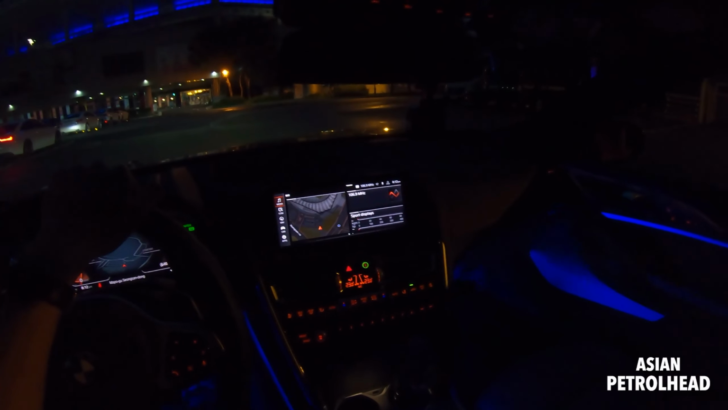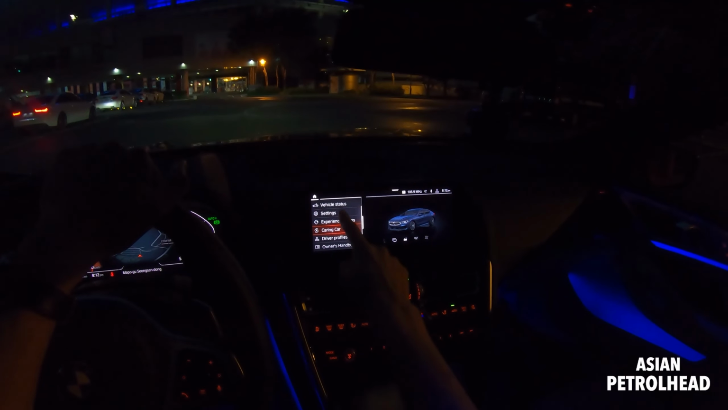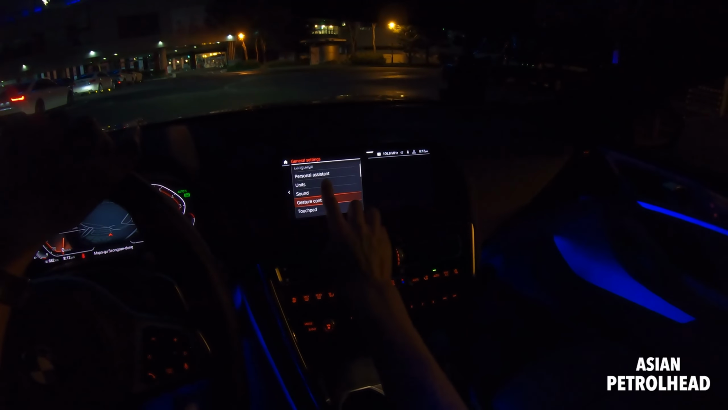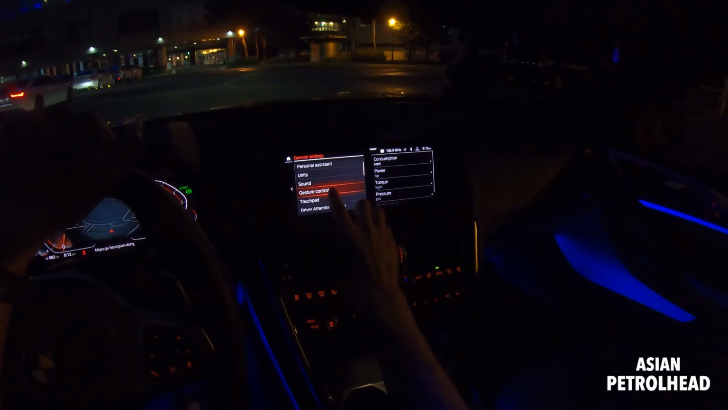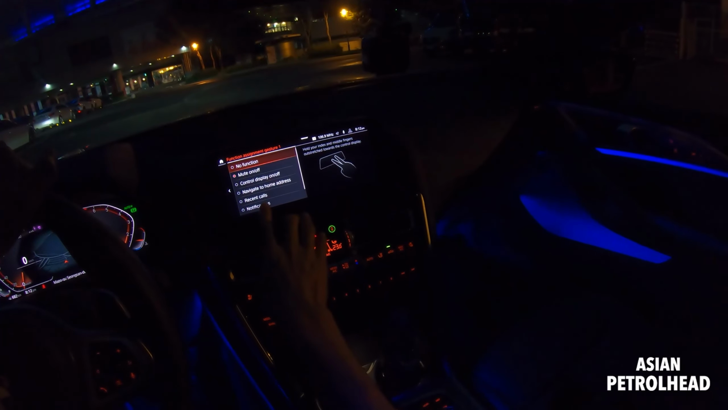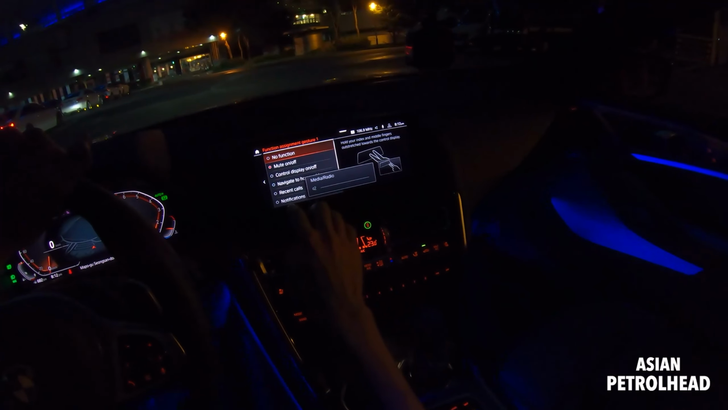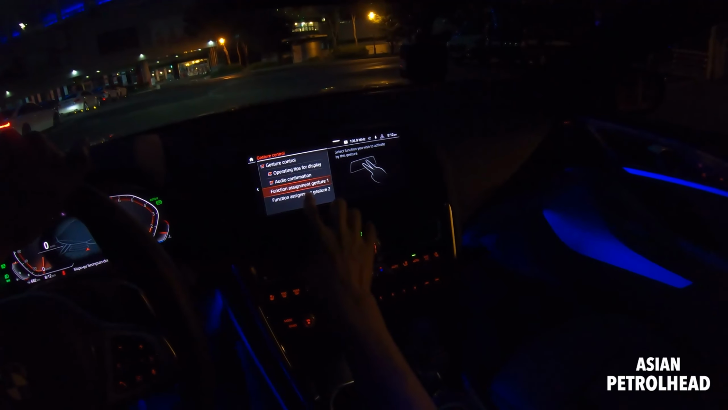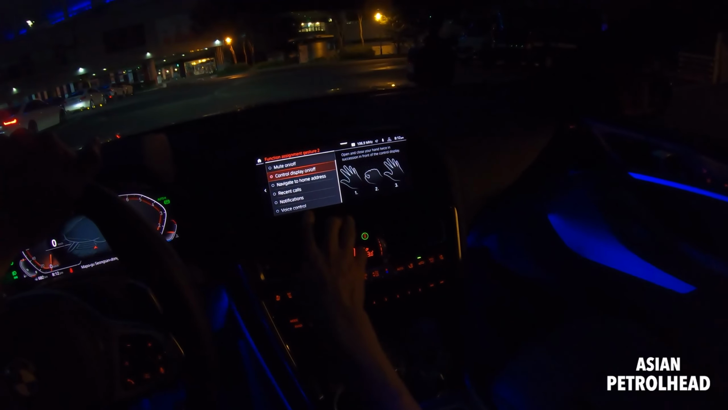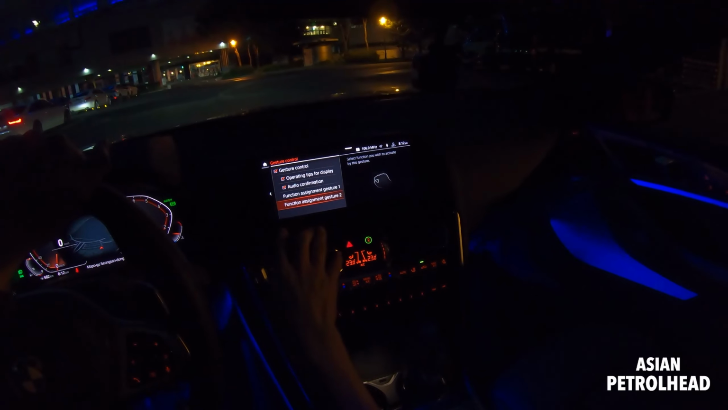You can customize it here in the car. General settings, gesture control, and you can configure what you want it to do. Like I mute it, right? The second one I set to display on/off, but you can choose notifications, voice control, and everything.